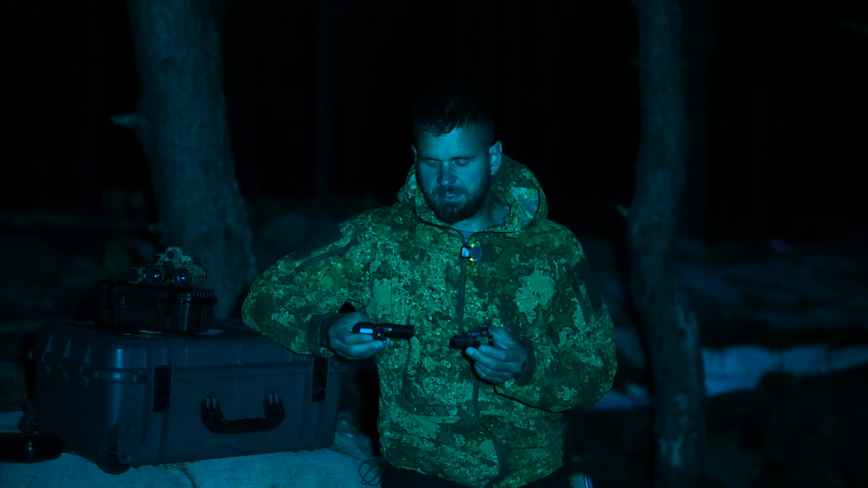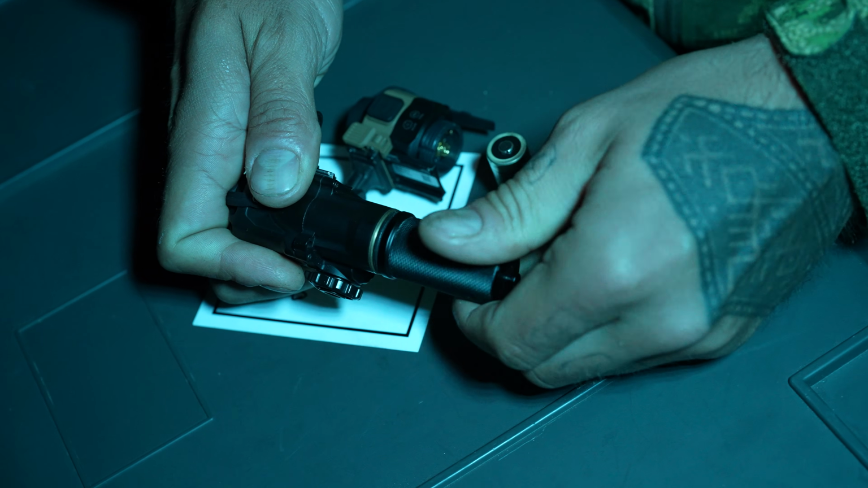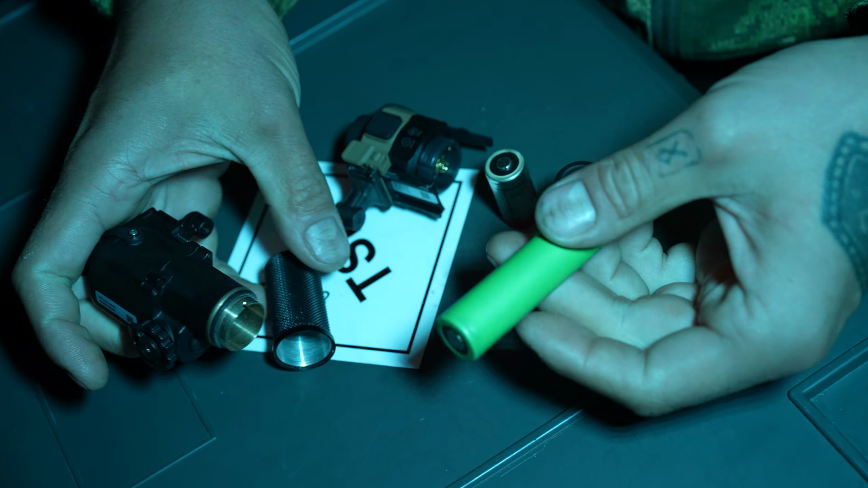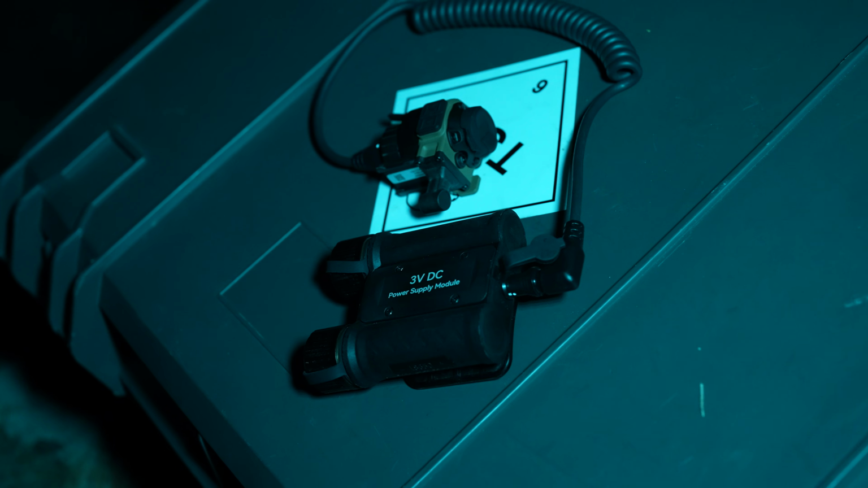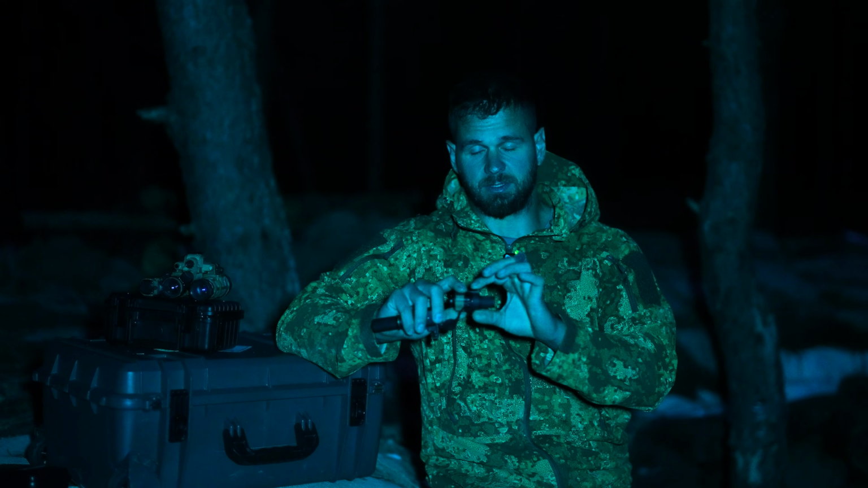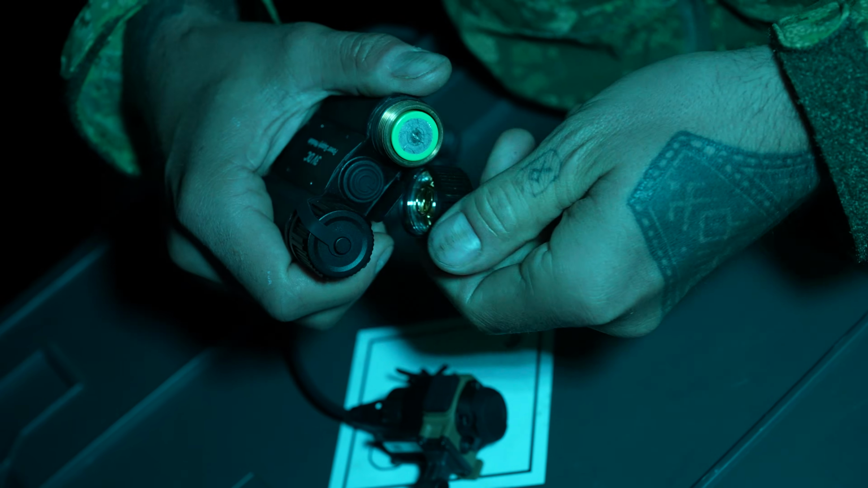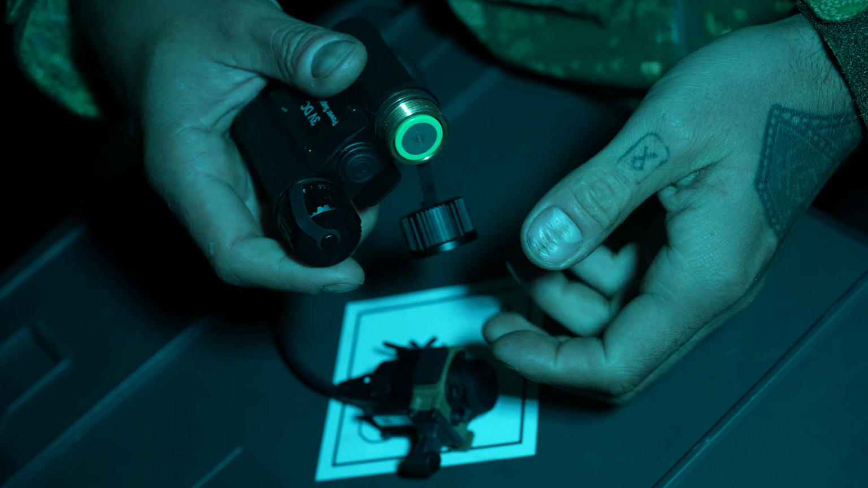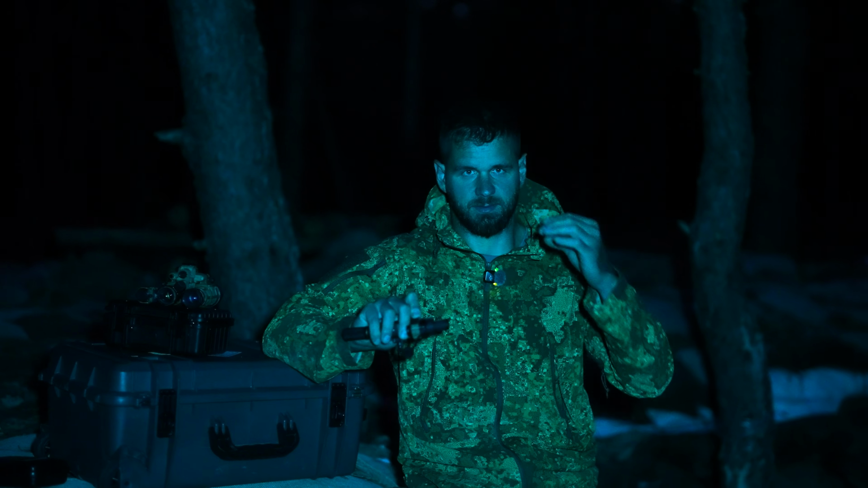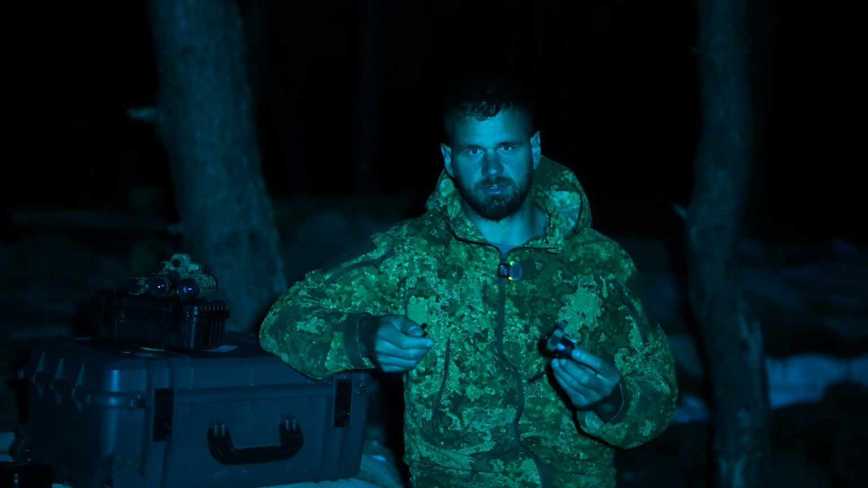One of the best improvements about the new model is the battery solution. It also comes with a battery pack in the same package. You don't have to buy a different model for it. Using the CR123 makes your whole night vision setup a lot lighter, but I would actually prefer to use the battery pack, which has two 18650 batteries, making the battery life a lot longer and takes even this battery weight off the front of your helmet and putting it in the back, acting kind of as a counterweight.